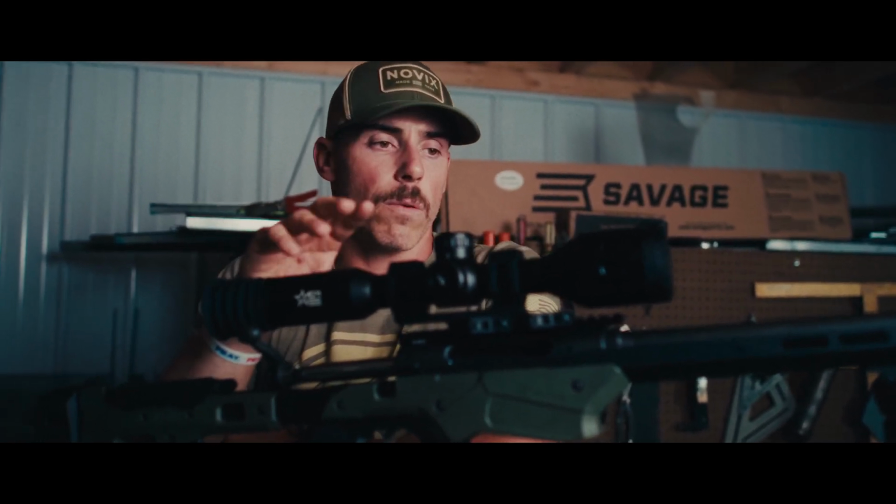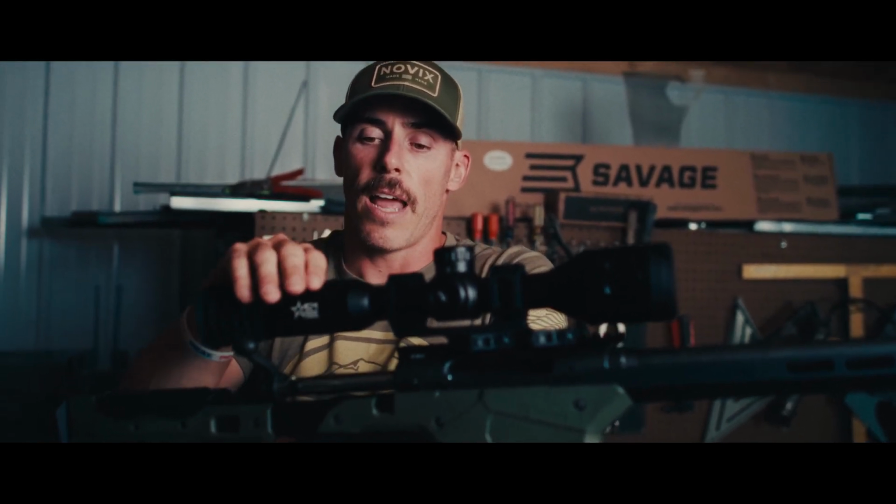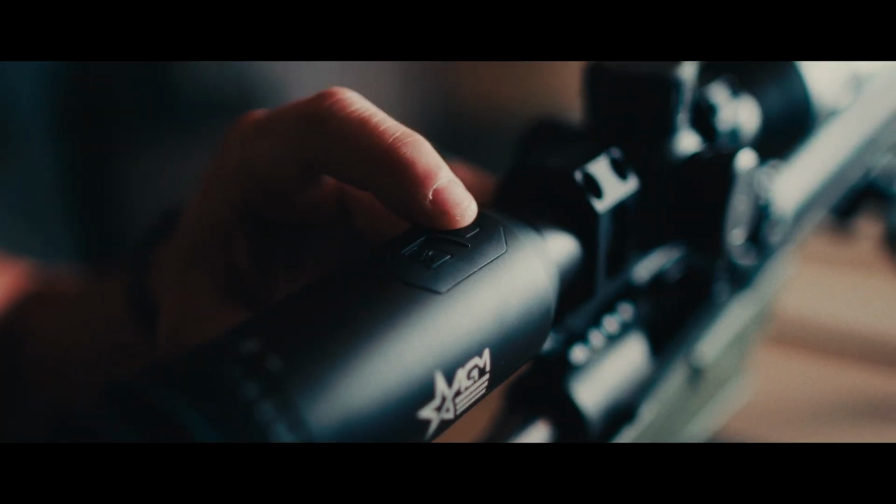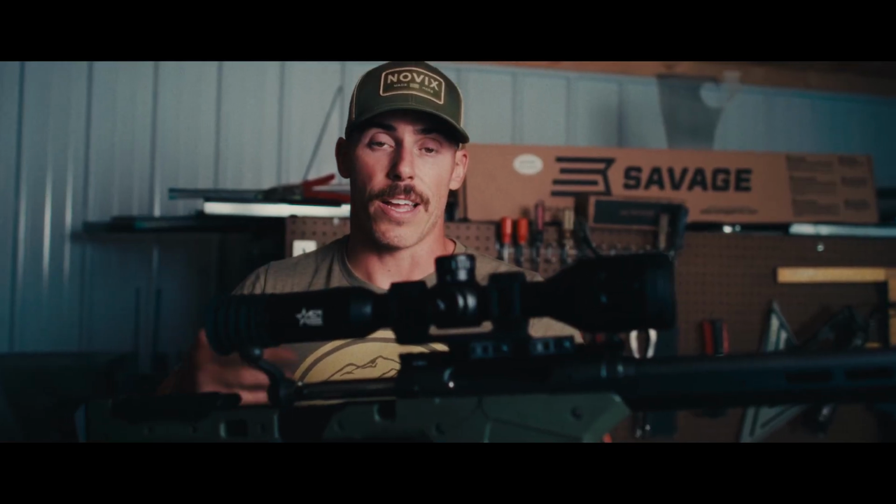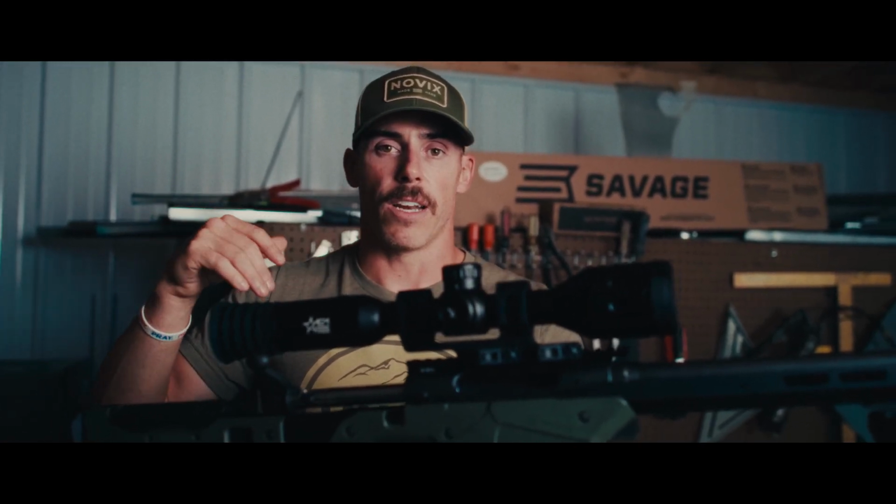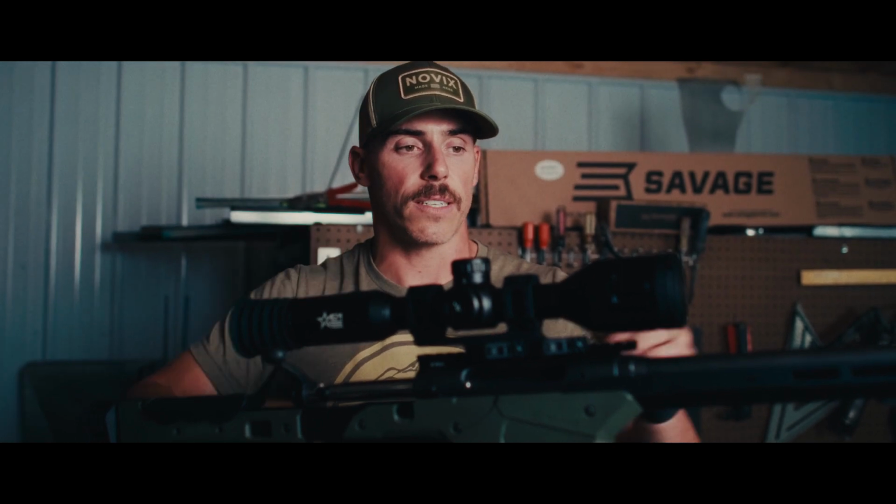So obviously we're going to be running this thing at night, typically predator hunting, and all the buttons up top are braille more or less, and you want to be familiar with how to switch back and forth between picture and picture. I use that a lot. How to adjust your brightness depending on whether you have a full moon or whether there's no moon. Your reticles and everything, you're going to want a different brightness, so learning how to adjust that.